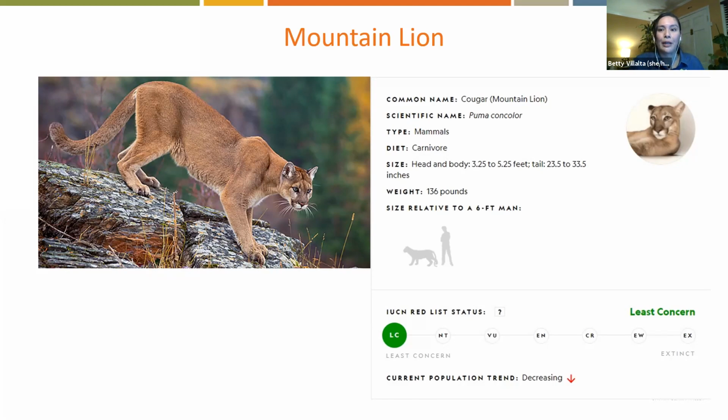Pretty incredible animals. We do have a question about how big their range is. Good question, like their territory? Yes. That is one of the big things affecting mountain lions, that they have territories. Typically an ideal territory would be like 100 square miles, and they don't like to overlap.